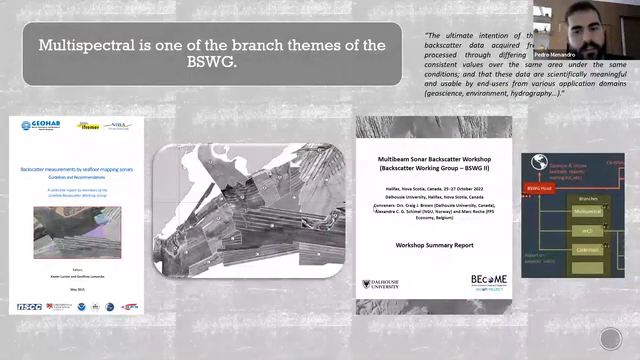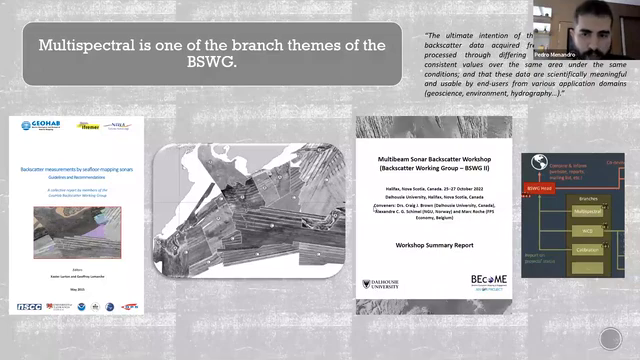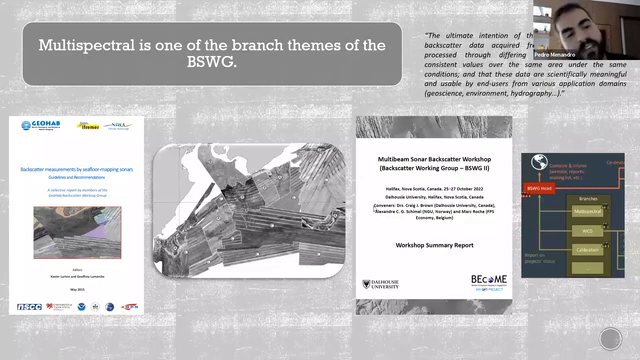And still emphasizing the importance of multispectral backscatter, it is one of the branch teams of the backscatter working group. The backscatter working group is a group with many researchers around the world, experts in backscatter. The first item is the guidelines for backscatter measurements and all the concepts. It's a very, very important reference.